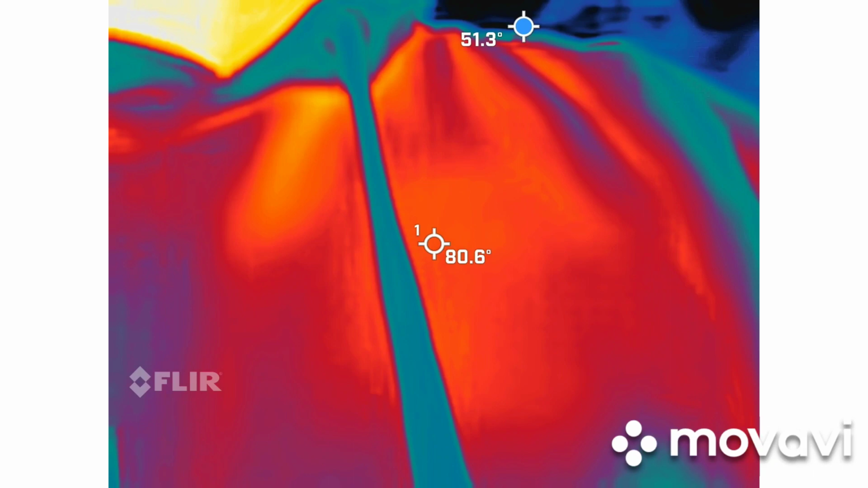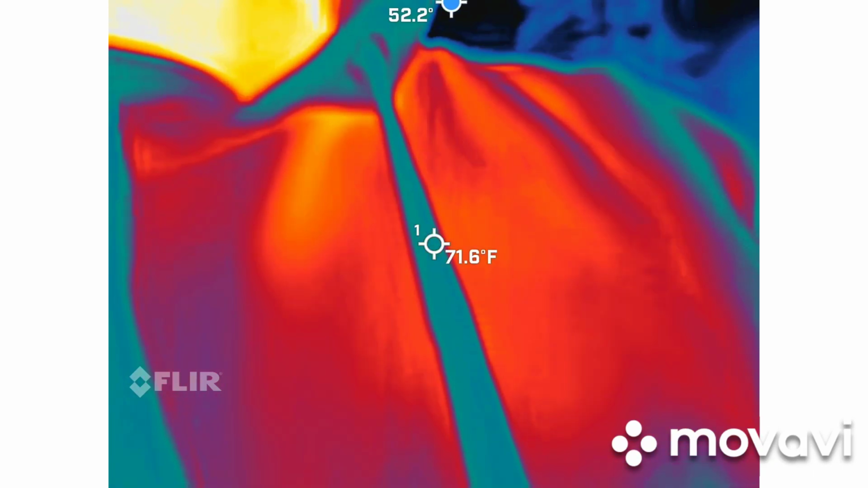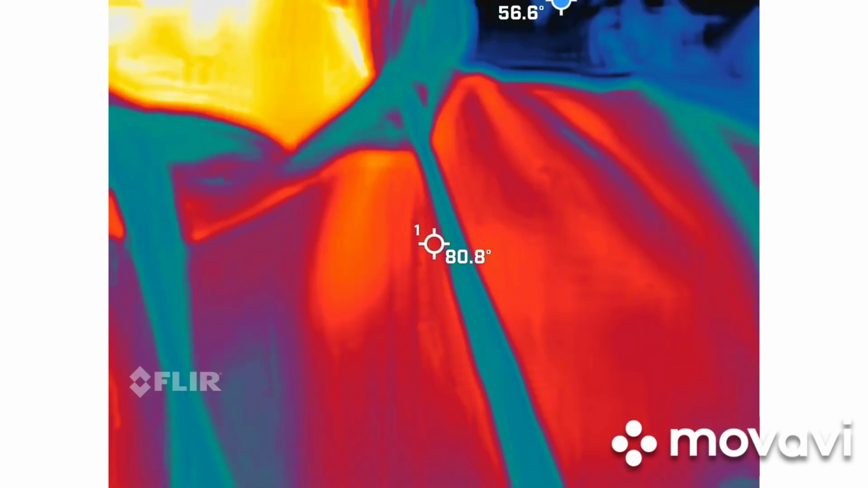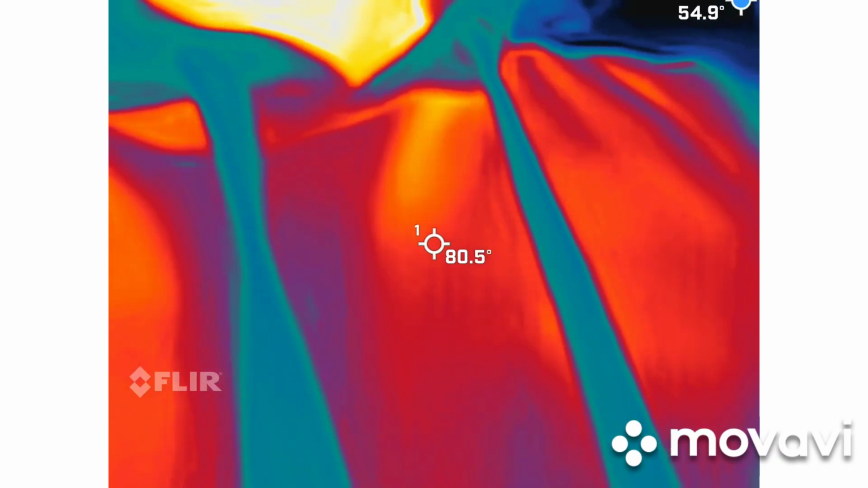I will tell you we are going to do some starts and stops with this, because as great as this hardware is, used by firemen and mechanics, not to brag, but I went with the real deal here, the software sucks. If we record for too long, we'll lose all footage, and I don't like to do that.